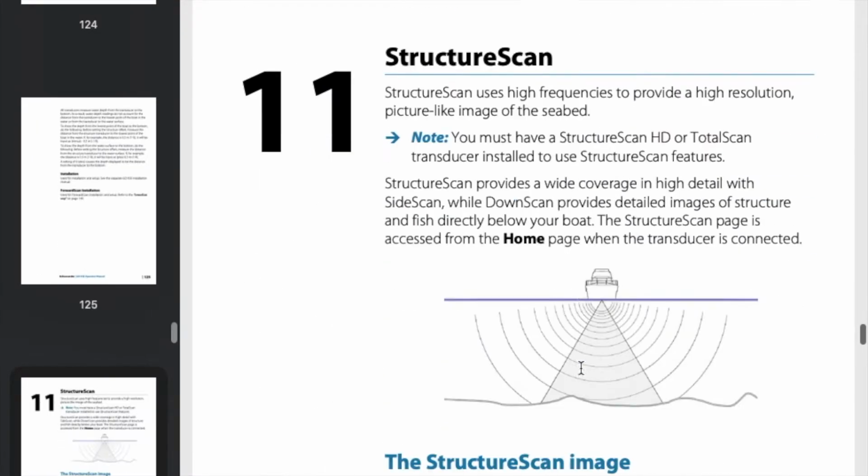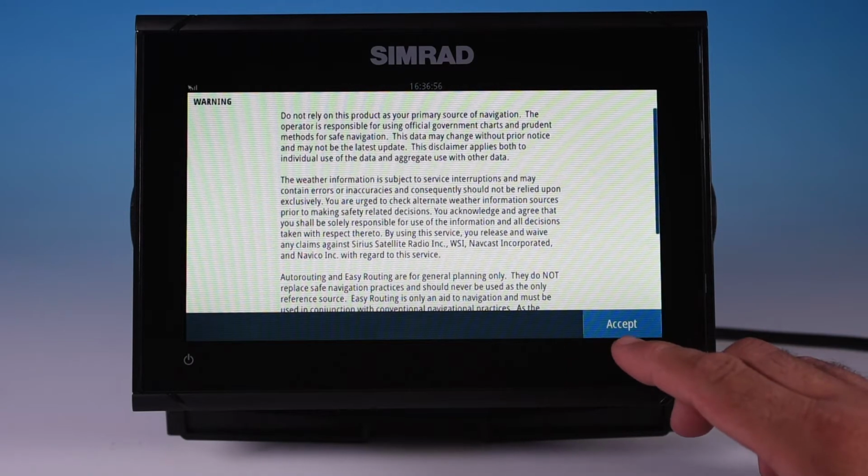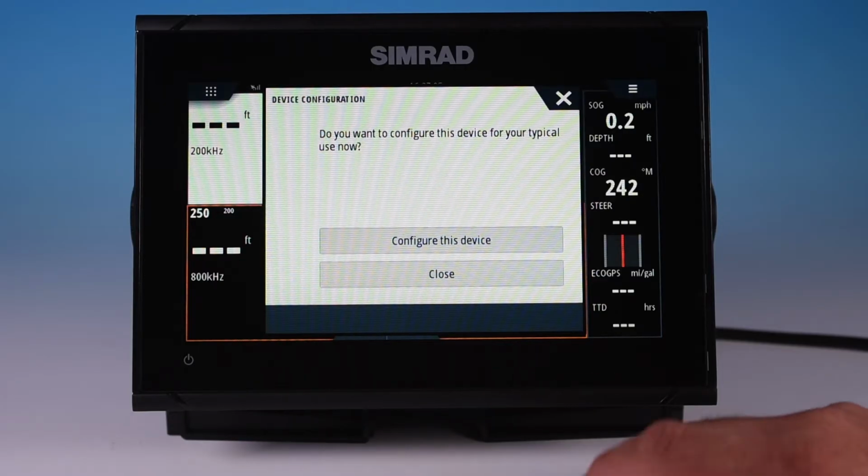So let's get started. The first screen that comes up is the disclaimer screen. This is basically telling you not to rely on this as your sole means of navigation. Once you read through it and you understand it, just hit the accept button, and it's going to ask you, do you want to configure this device for your typical use now? Yes, you're going to want to do that.